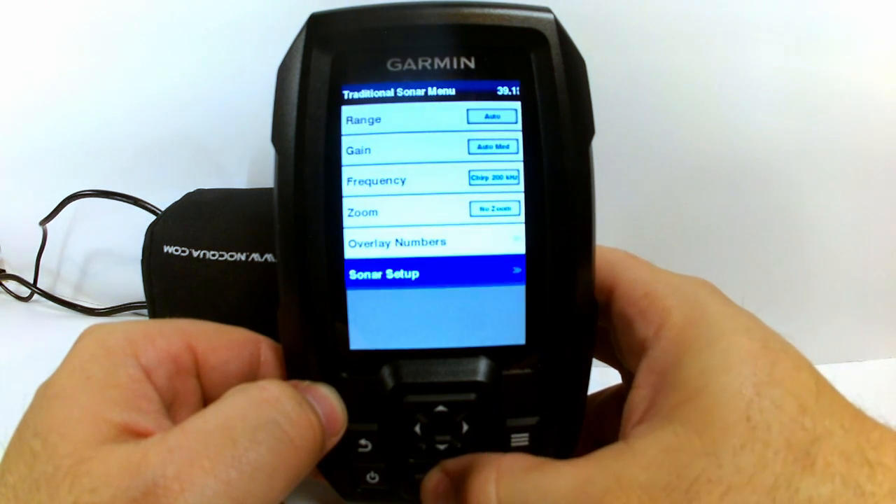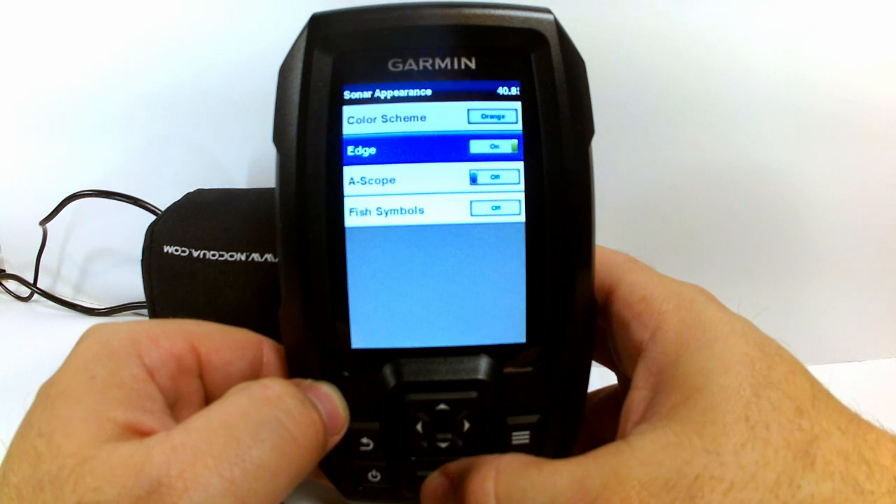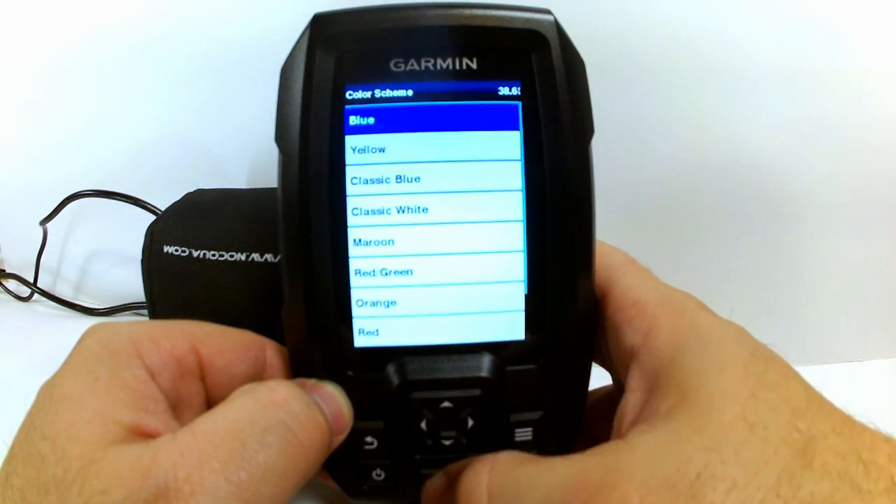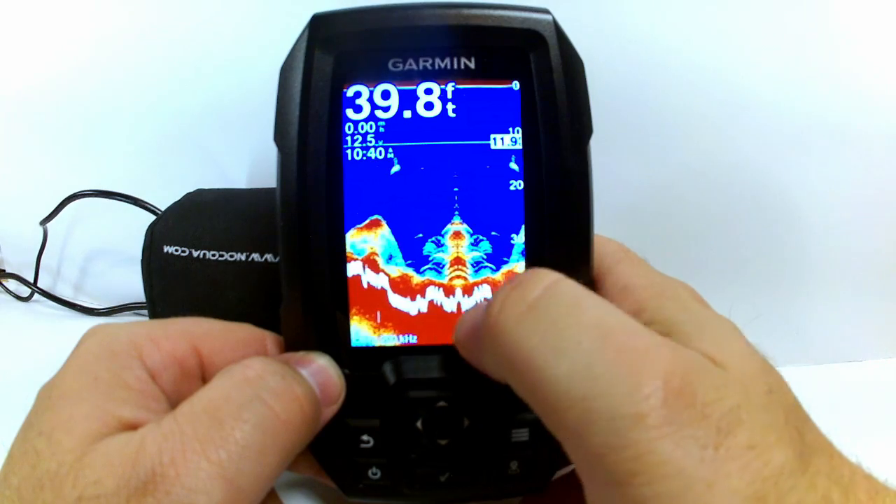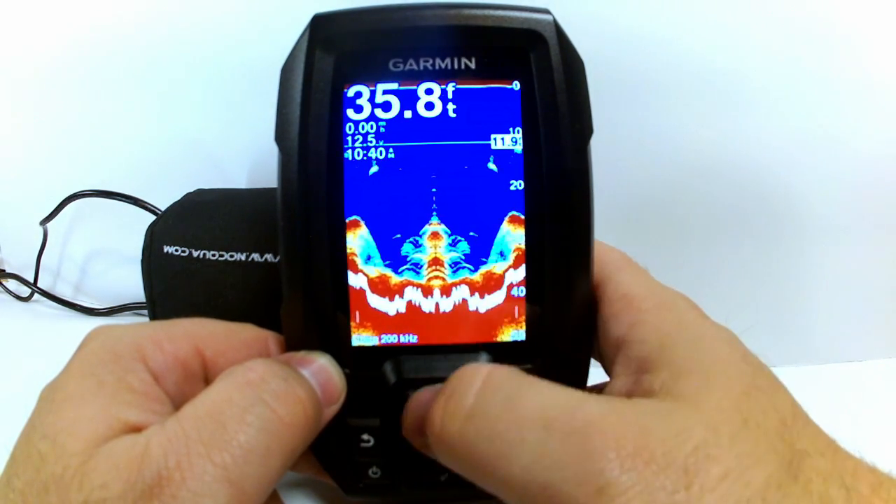You can also go into setup here under the appearance and change your edge to be on. We'll go back to our classic standard sonar view here. And all that's going to do is show you where the edge of the bottom is, it just makes it a more hard or defined edge.